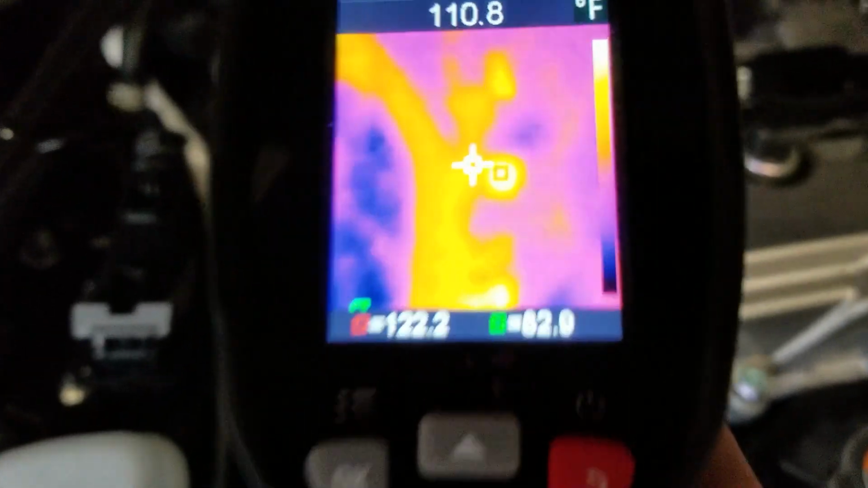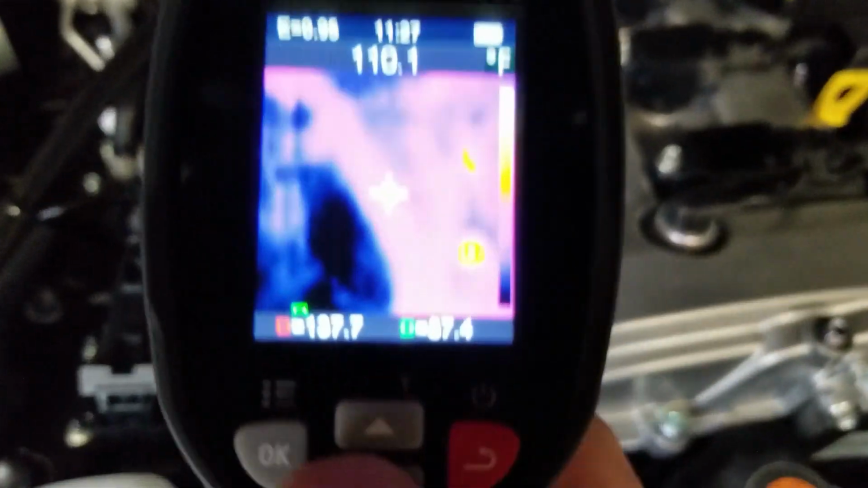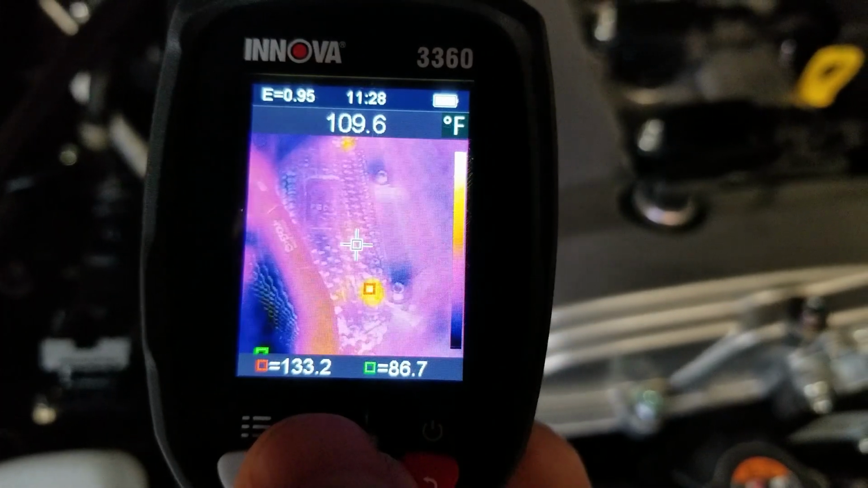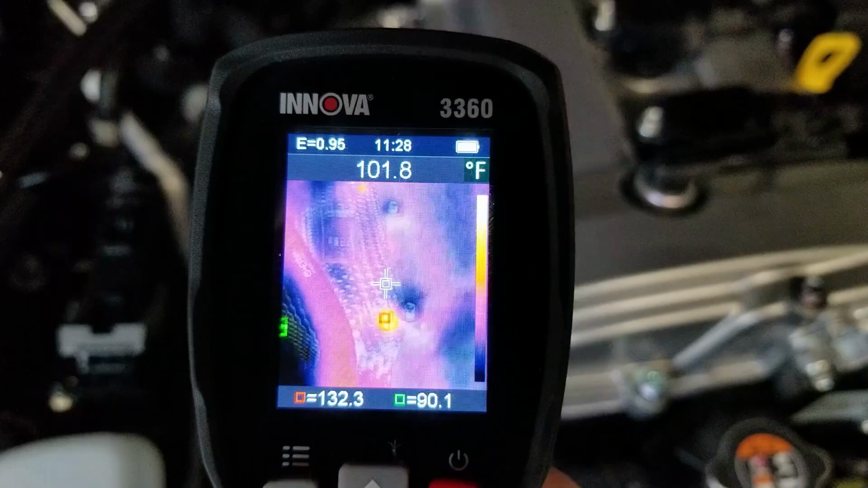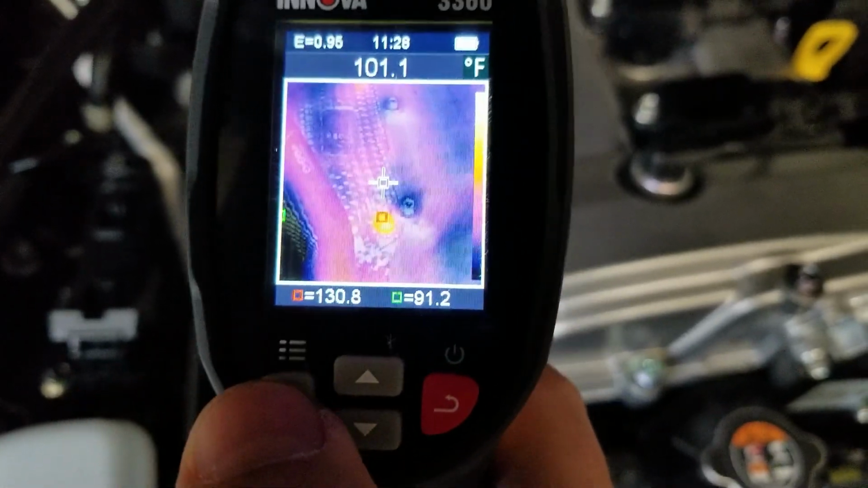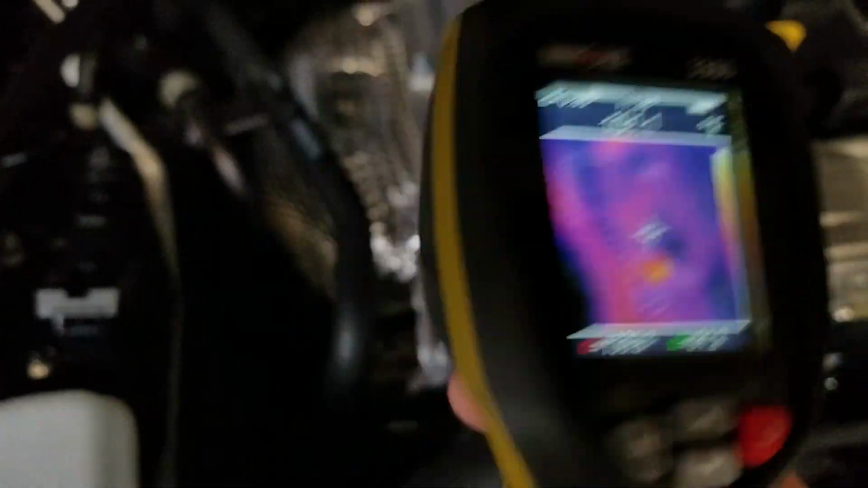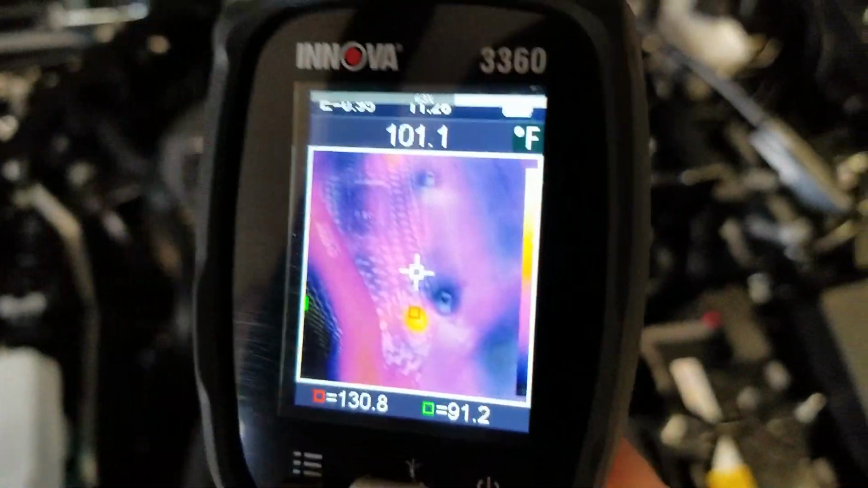So we'll get a picture here of my exhaust headers, and let's bring in some visible light as well, so we can overlay that. And then I'll click the button to freeze that, and we'll press OK. That saves it, and then we can plug this in via USB and download it to your computer, and I'll show what those images look like here.